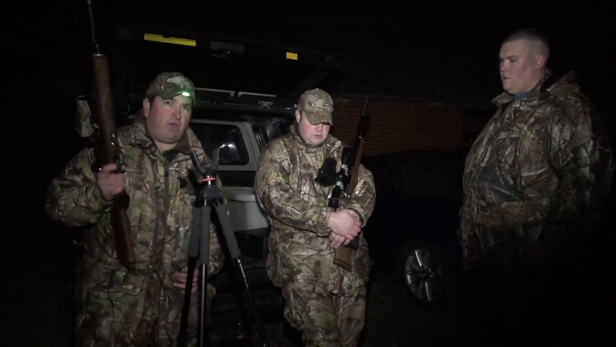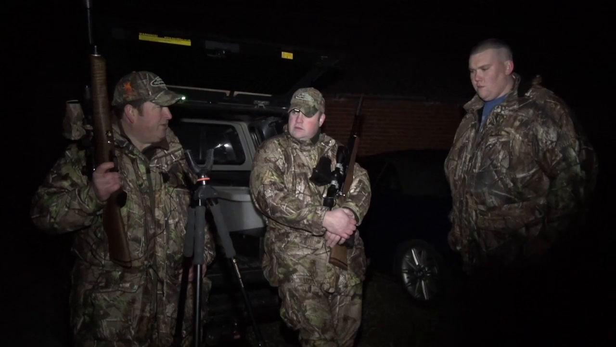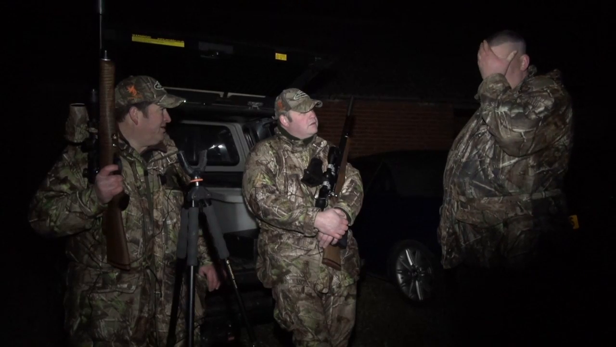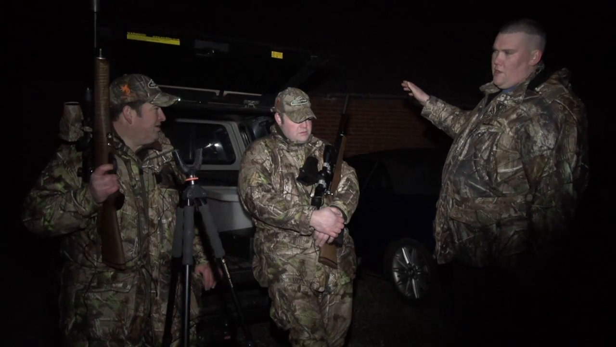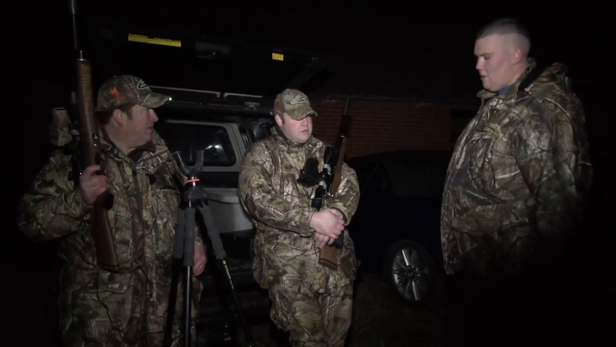So we've left quite a lot up there, but Steve's going to go up there and fetch them in the morning. How do you reckon we've gone on there then, Steve? Yeah, sound. We got a lot on the main area where the cows are calving and where the rats are eating the calves' hoofs. So yeah, spot on. Job done. Farmer will be happy with that. He'll be happy tomorrow, yeah. That's what we're here for.